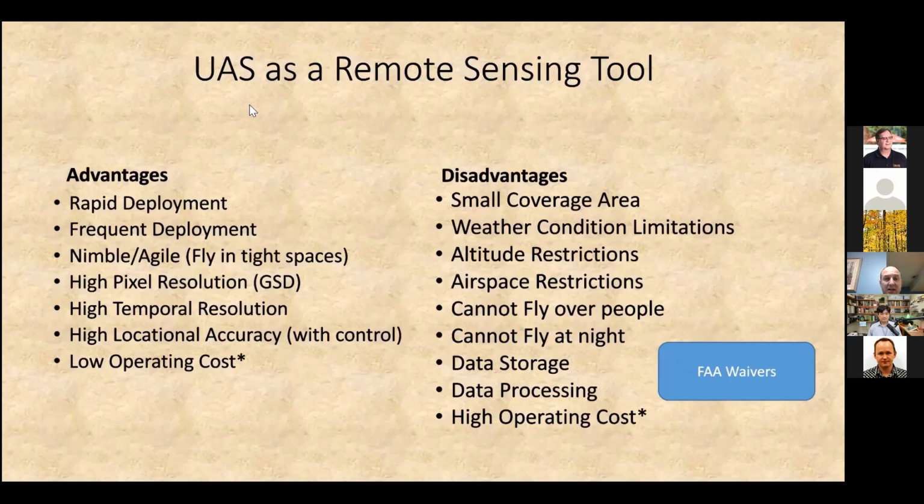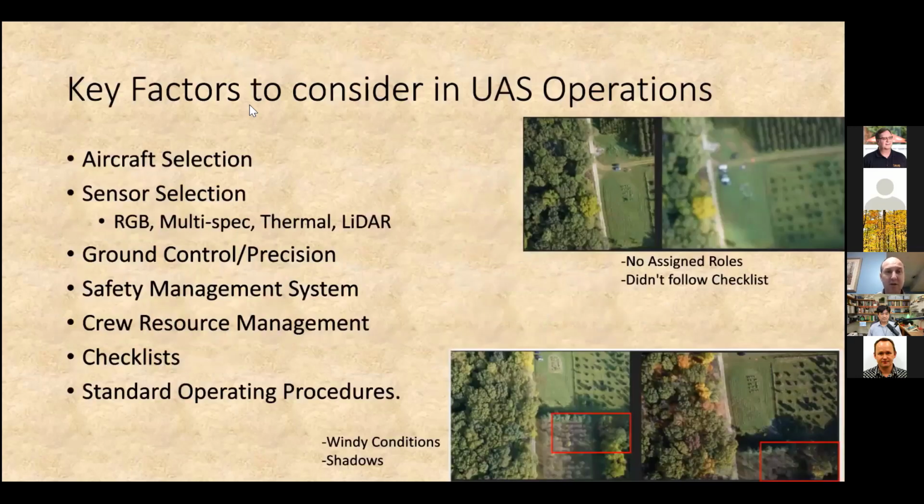These are all things that are easily overlooked, but when you start getting into having an actual UAS company and you start looking at all the overhead of maintaining this stuff, it does start to add up. And so it's something to consider in terms of what approach you are going to take, in terms of how big you are going to go in starting up this operation. These are some key factors to consider in UAS operations.